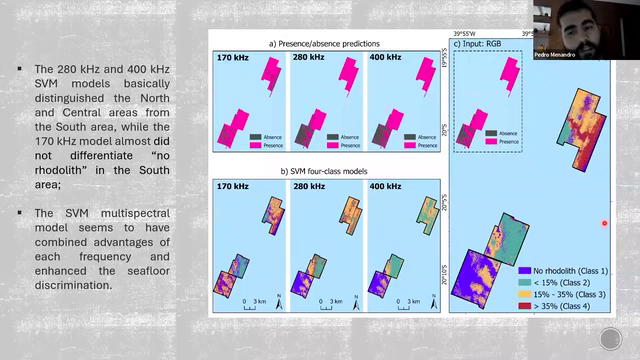So the accuracy metrics hopefully will be available soon in the paper, but I decided not to include it here for this presentation. Okay.